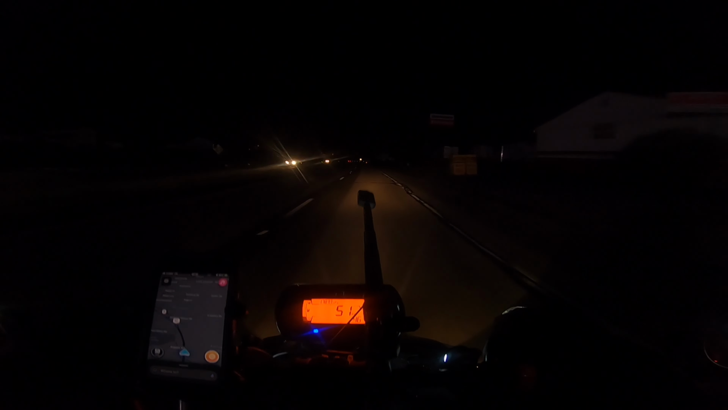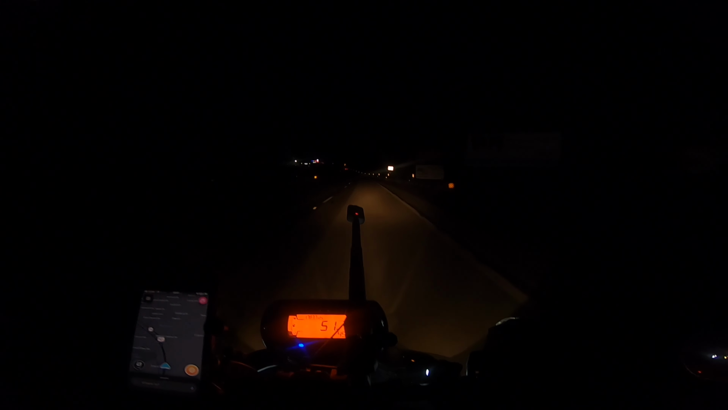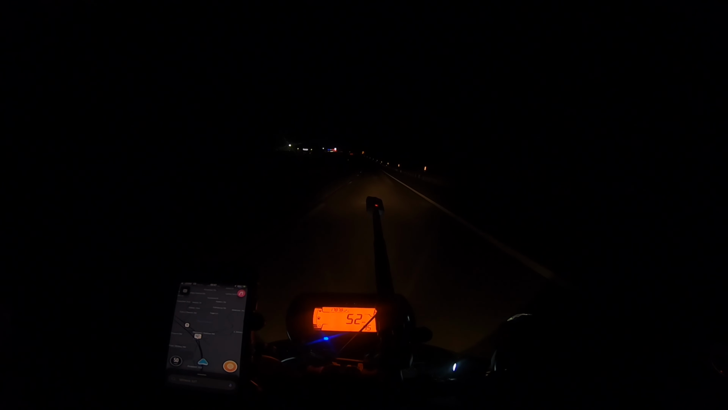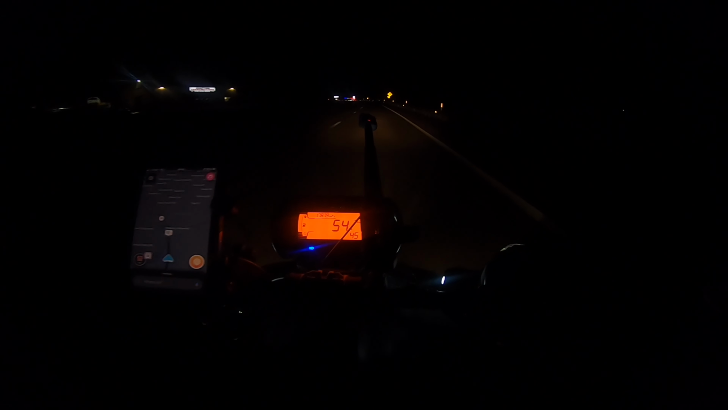So at nighttime, I do run an extra red light at the rear of the bike that I have attached to the license plate, and I have reflective tape attached to the bike. I've shown that in other videos.